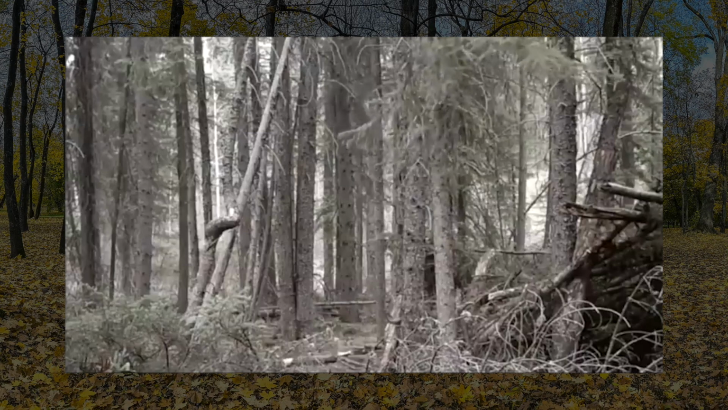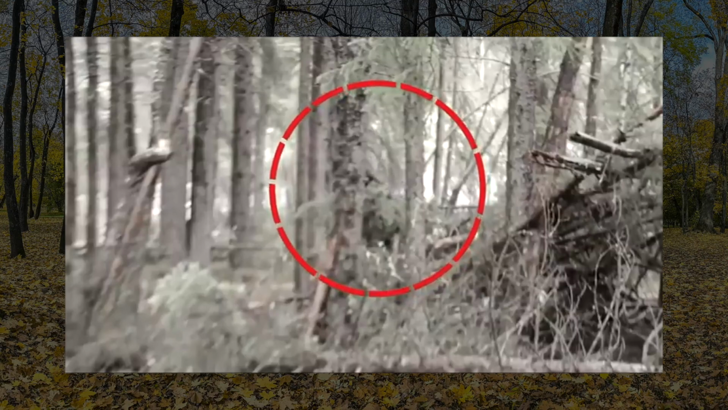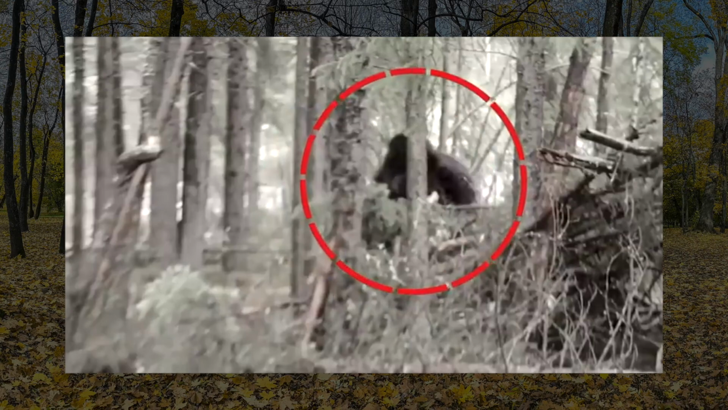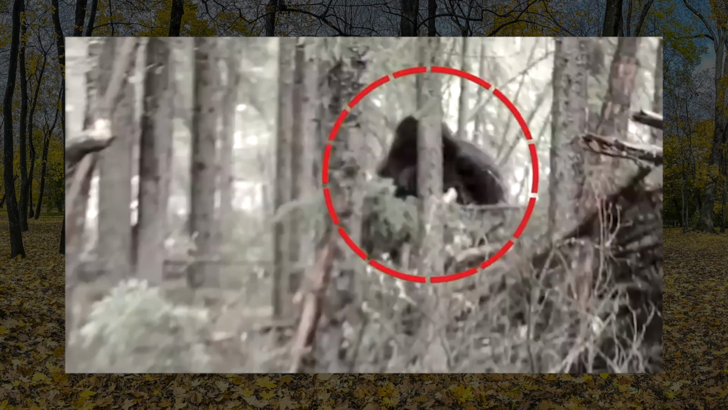And while the night pictures weren't clear, the daylight pics were. And they showed a giant ape-like creature covered with dark, matted hair. The man said he had to have been 8 or 9 feet tall, and he also noted a very distinct smell around this habitat. I wonder what the smell could be. And do we think this is real, or is this just another hoax?